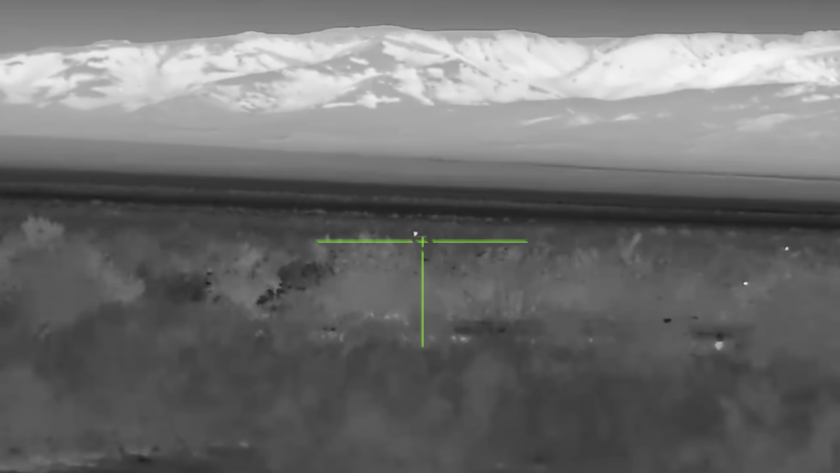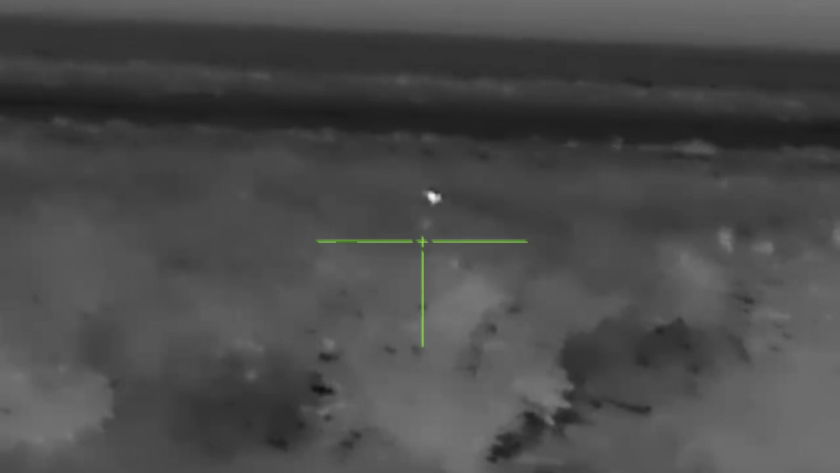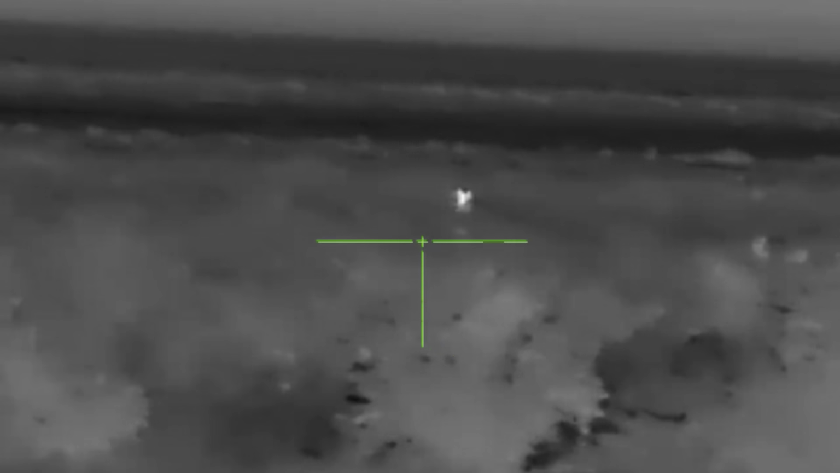On this next stand, it turned out to be a pretty frustrating one. 2 coyotes started coming in and they immediately got cautious. One started to run off to the left. The other one, I knew he was going to take off any moment, so I decided to take a shot.